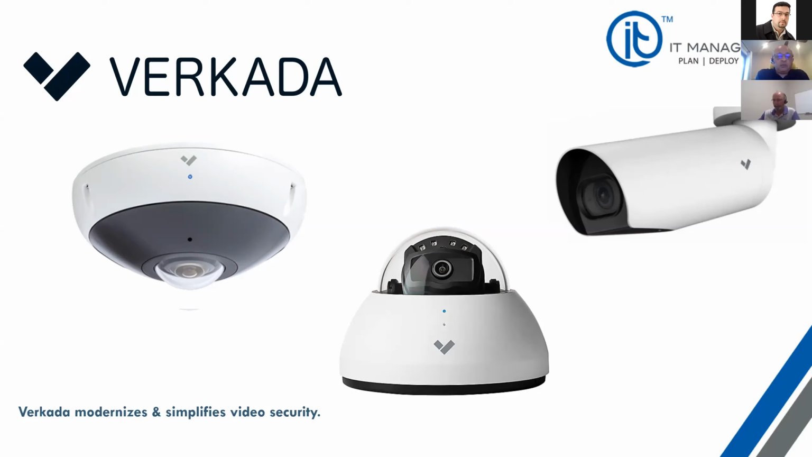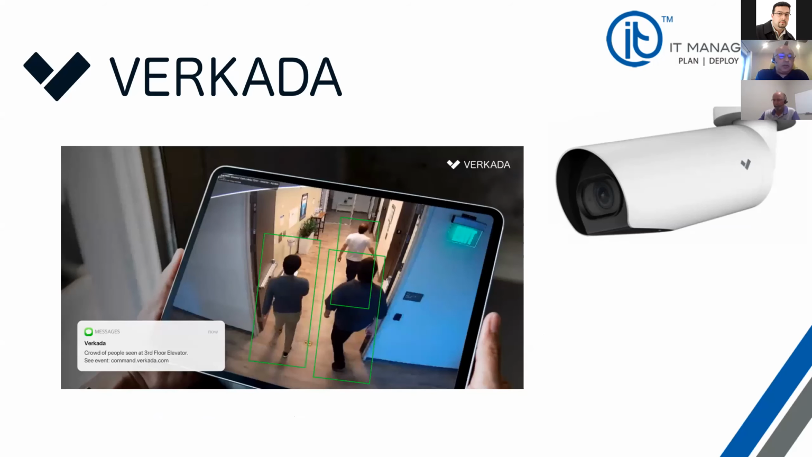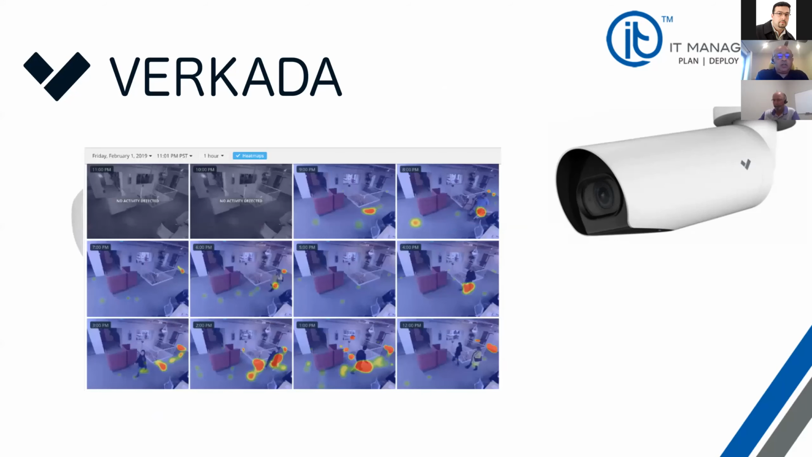I don't want to take too much time telling you how the Verkada surveillance system works. I can just tell you that it is extremely simple. You just need a patch cord that goes to a PoE, and the cameras come live. Everything is cloud-based. It's very robust, high quality. It has built-in intelligence, through artificial intelligence as well as machine learning, and it does everything right.